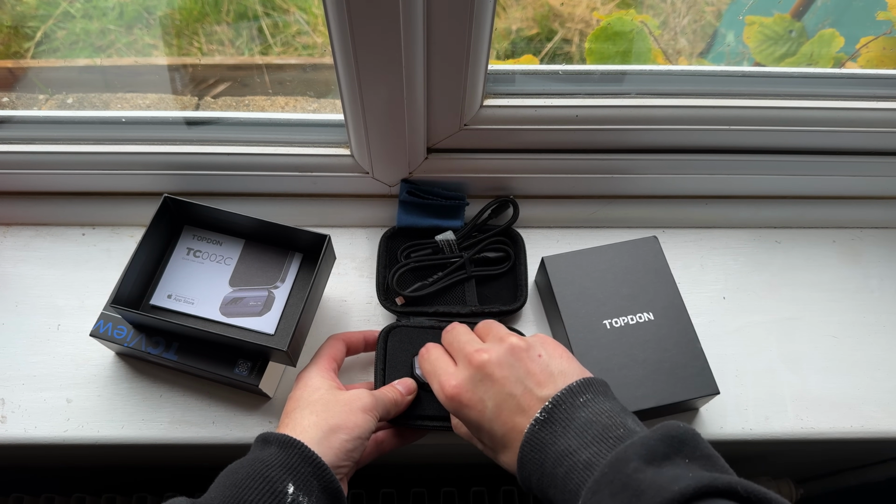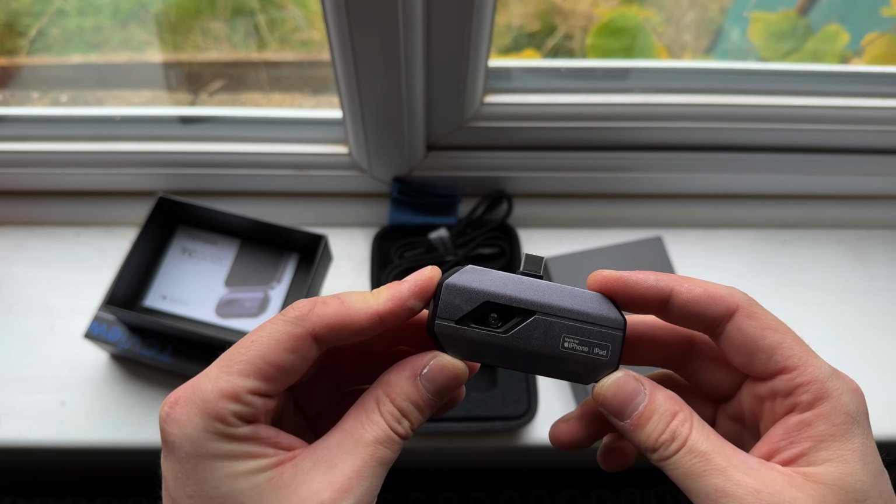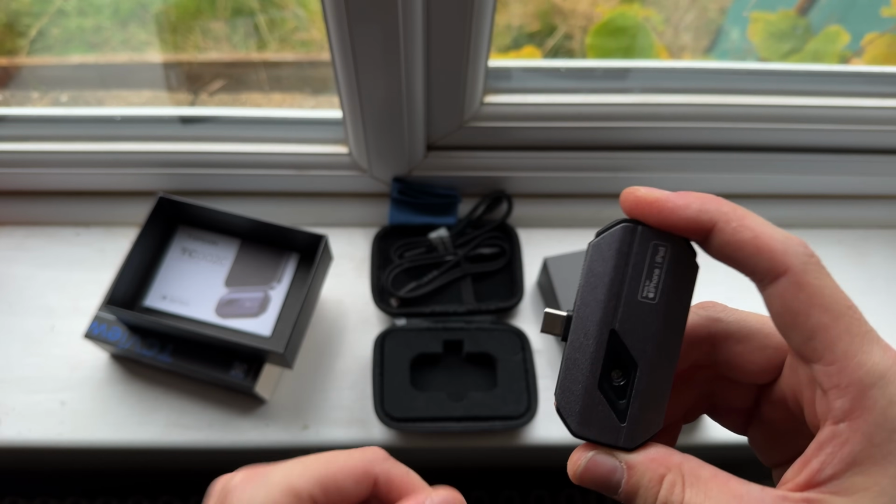And in here is the actual device itself. It feels really, really well made, to be fair. Got a camera on the front there. And we just slot this into the back of the phone and we should be good to go. Before I actually try it out, I should probably read the instructions, which aren't actually that big. From my understanding, because it is a plug and play thing on your phone, you need to download the app. So I'm going to scan the QR code, get the app, and then we'll be cooking.